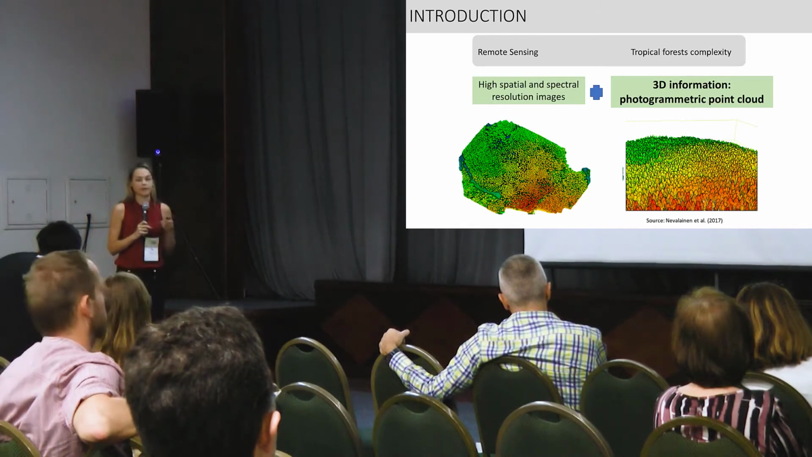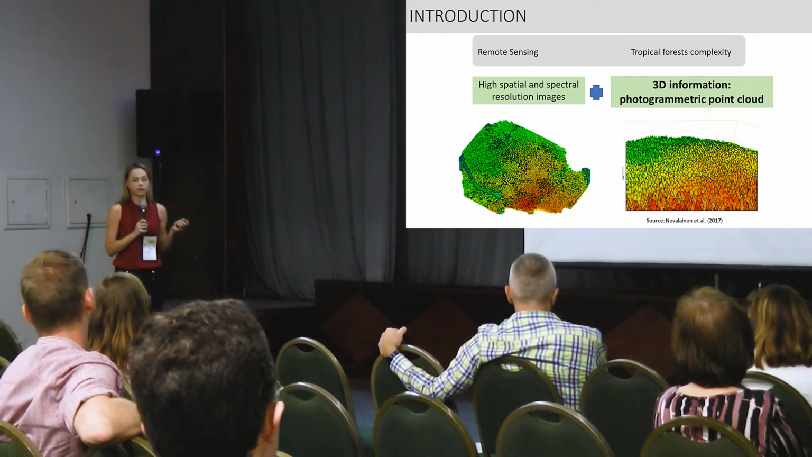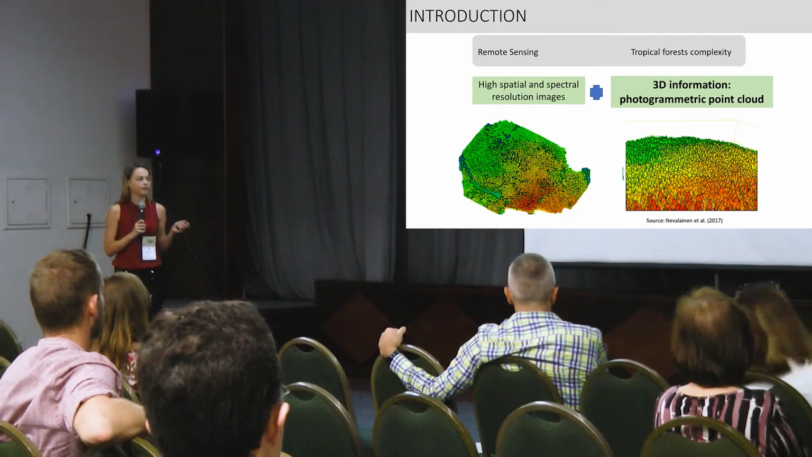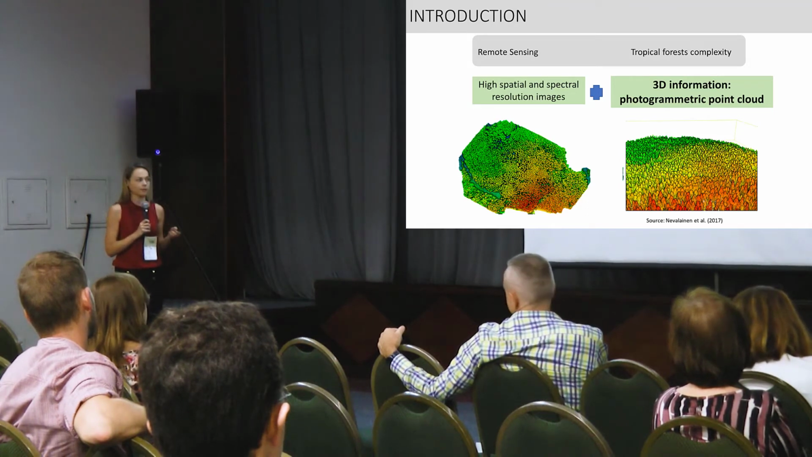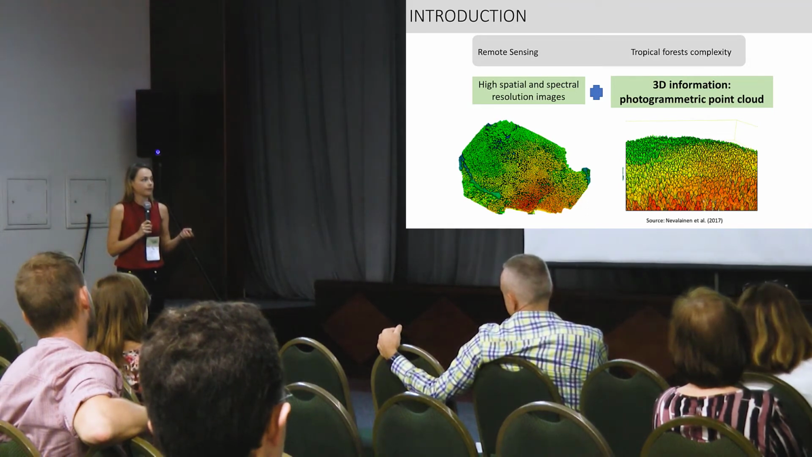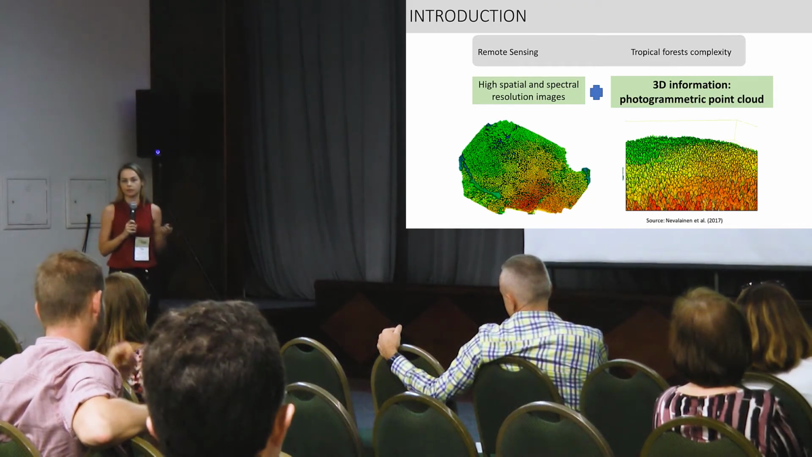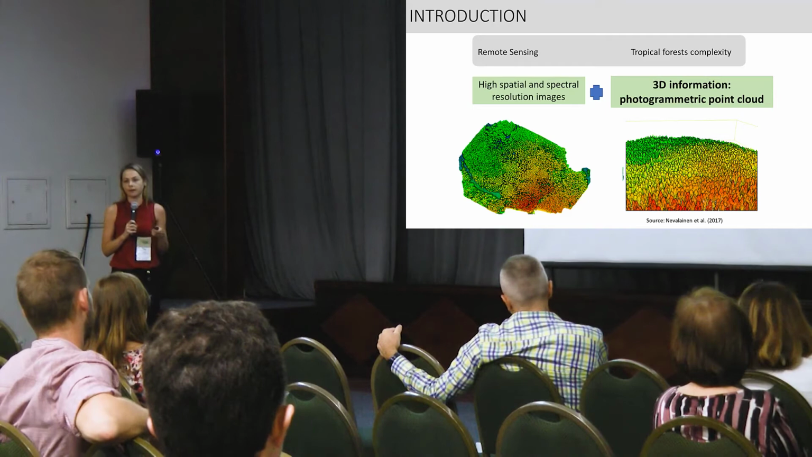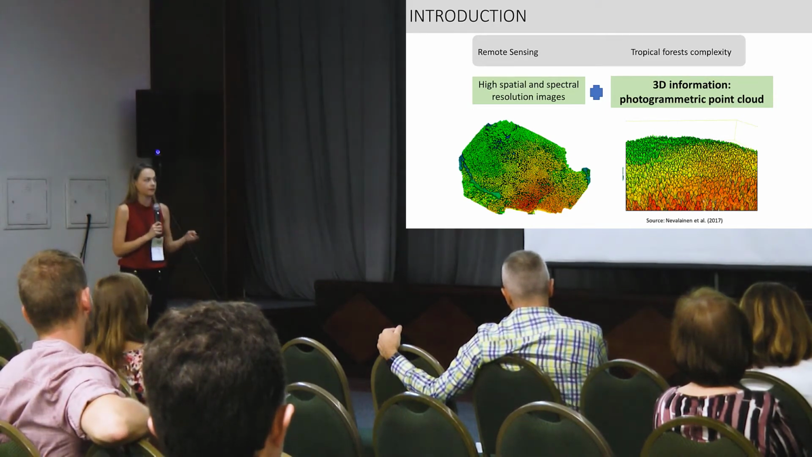And also, besides the high spectral and spatial resolution, small format cameras allow the extraction of three-dimensional information from a photogrammetric point cloud using image spectroscopy. And also this information can be valuable for tree species classification because it allows to extract parameters like the vertical structure among the species.